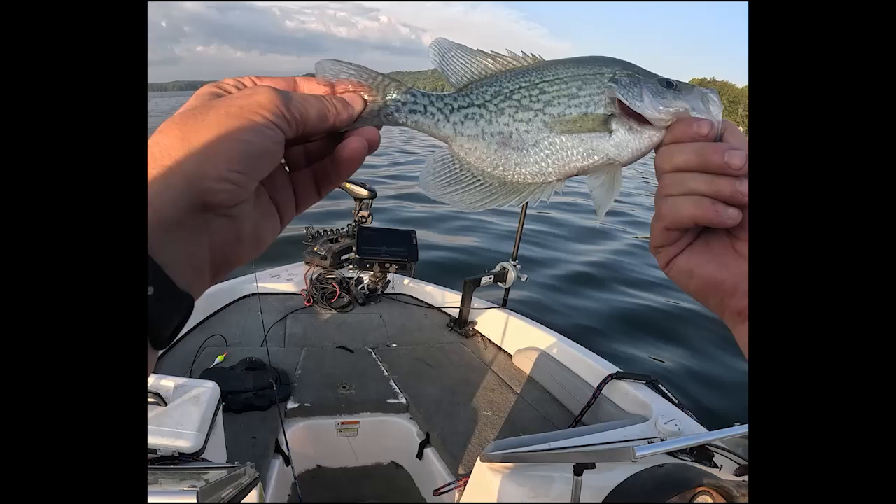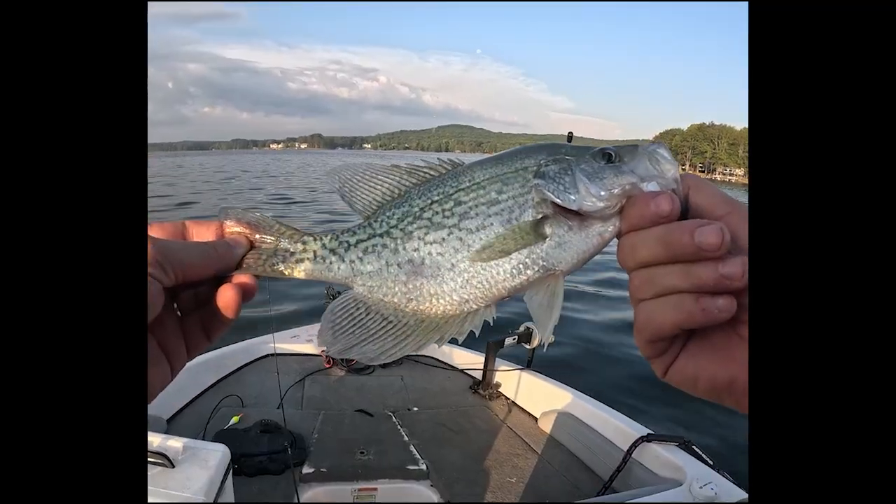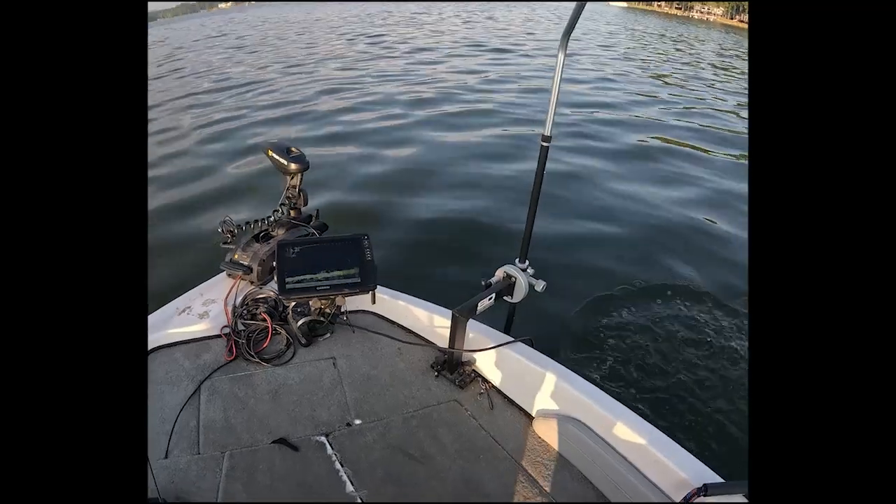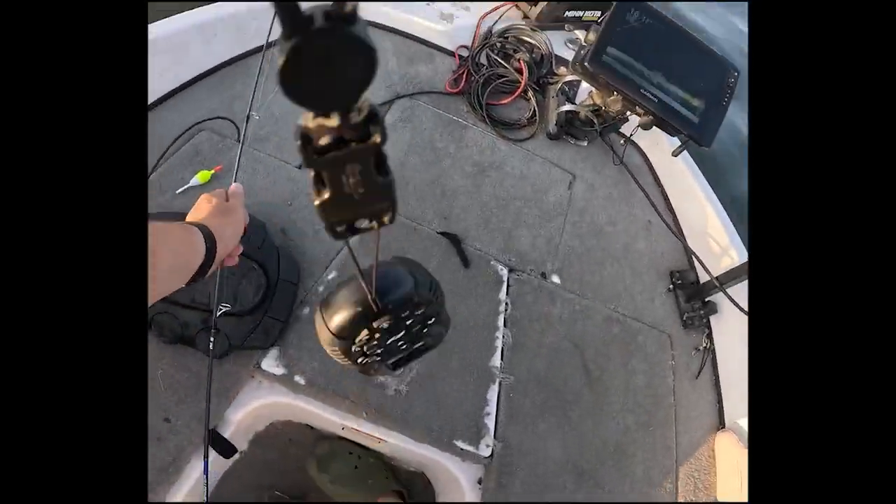Do I want to keep him today or not? I may just look for fish today. I'm not going to keep him. I'm gonna let him go. I may change my mind on that in a minute if I start catching a bunch.